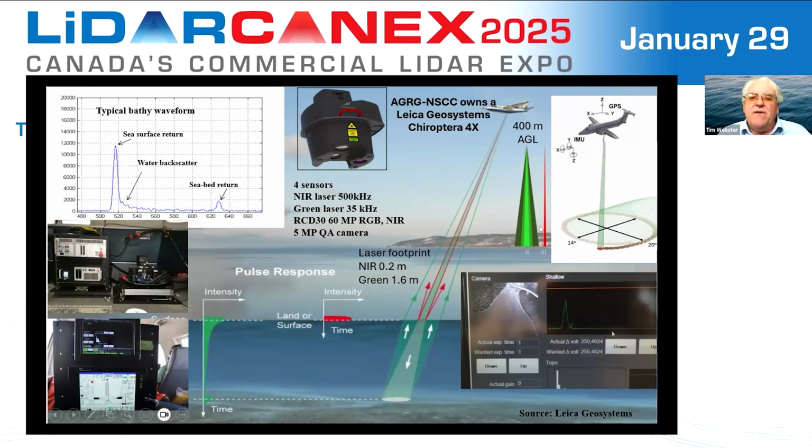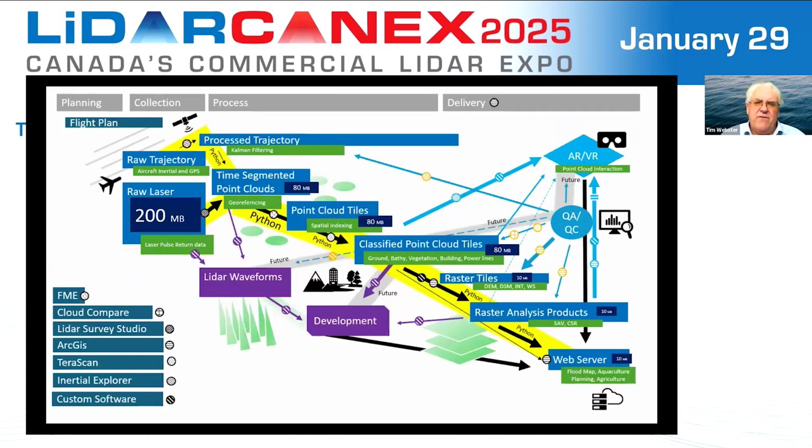And here, there's two different distinct things with regards to the beam divergence. The near-infrared laser has a narrow beam divergence, whereas the green laser has a wider beam divergence. This is a bit complicated, but it very broadly takes you through, first we plan the flight, then we go out and actually conduct the survey. We have a raw trajectory of the inertial system on the aircraft and the GPS. We process that trajectory using either a real or a virtual base station.